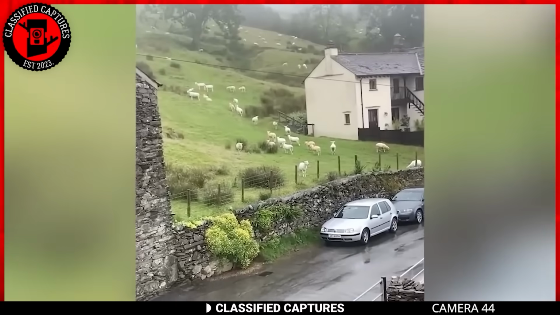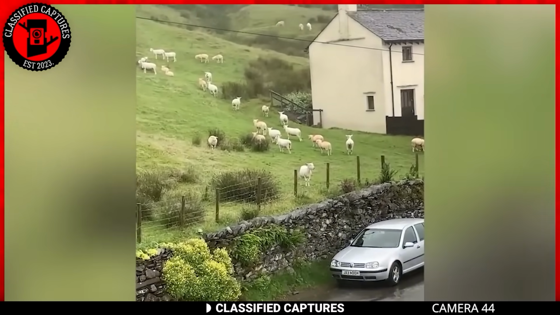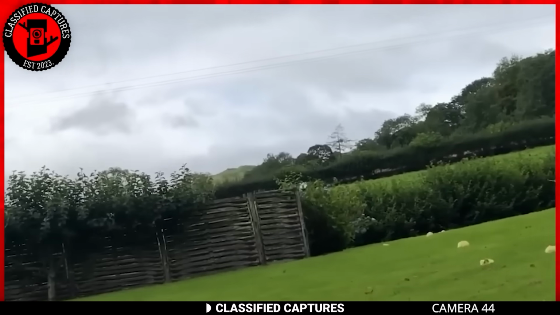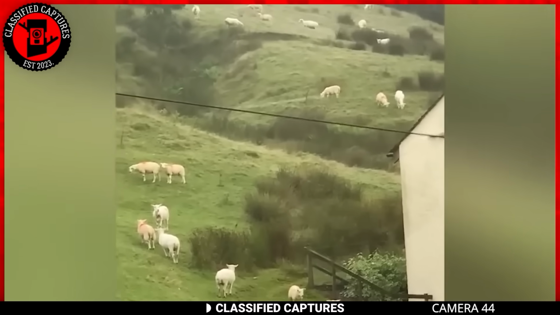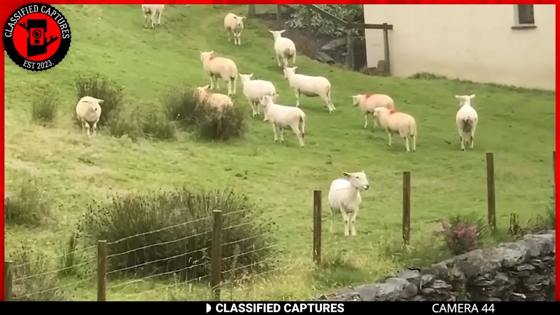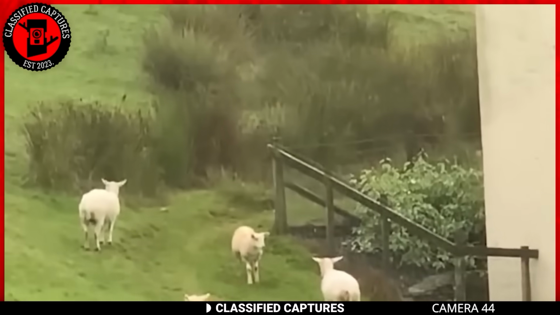Next, let's take a look at a wonder that happened on Troutbeck Lake, England. A family visited their holiday home, but it seems that vacation had a lot more in store for them than they had planned. There on the fields were hundreds of sheep frozen in place. They'd been stuck like that for hours, and the spectators started to get concerned.